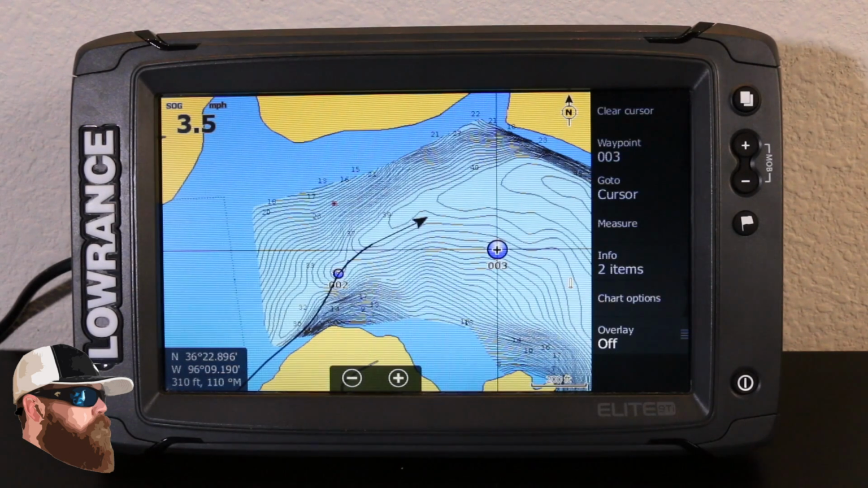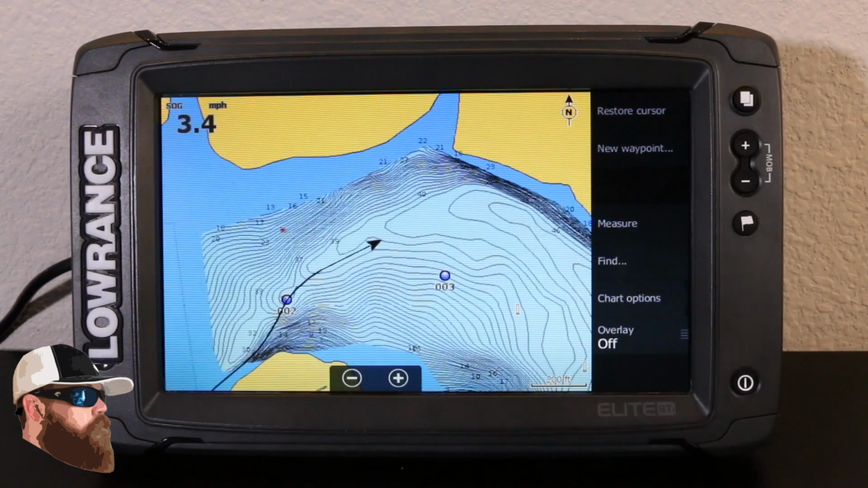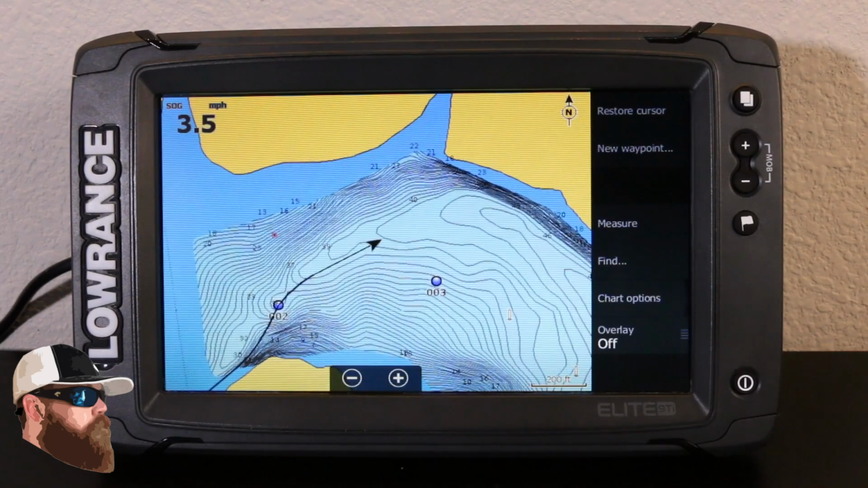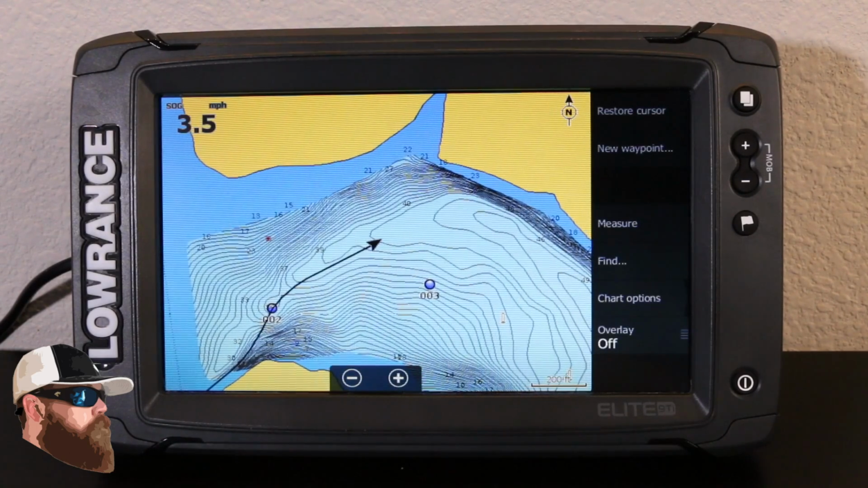Whenever you want to make sure you go back to the vessel, come up to the top corner and hit clear cursor. You can see the cursor disappeared and we have gone back to the vessel itself. So that is the quick way to set waypoints whenever you're on the map.